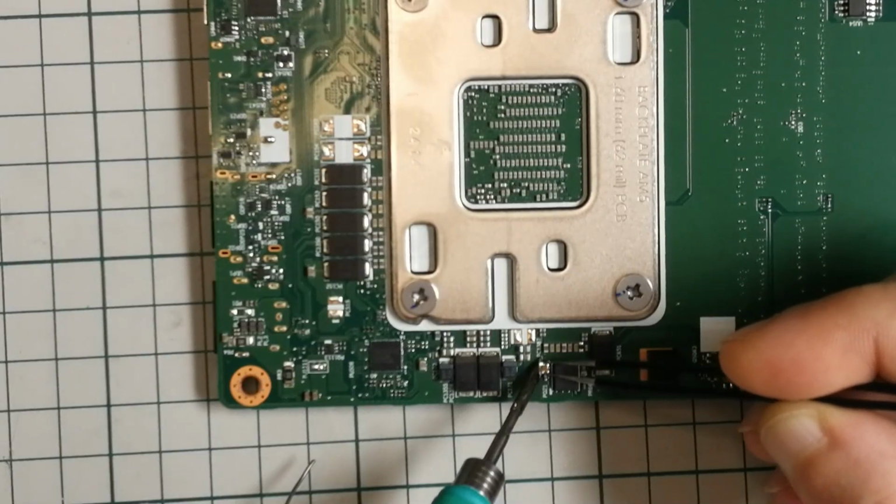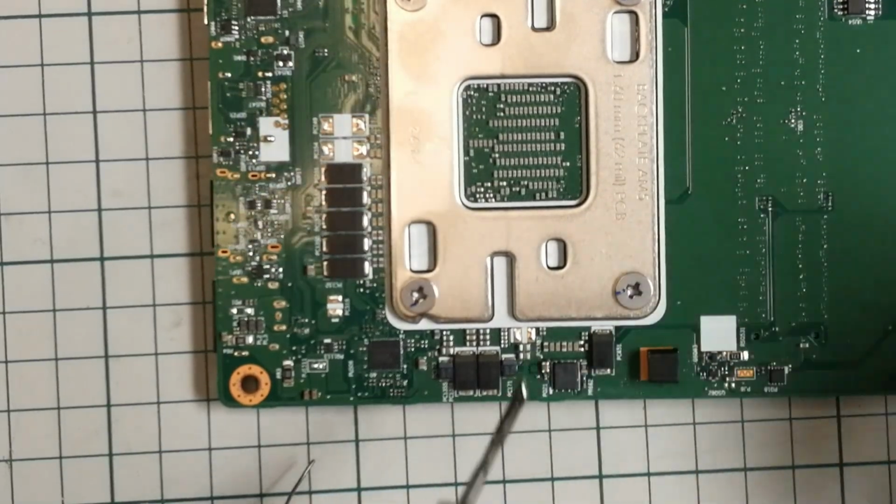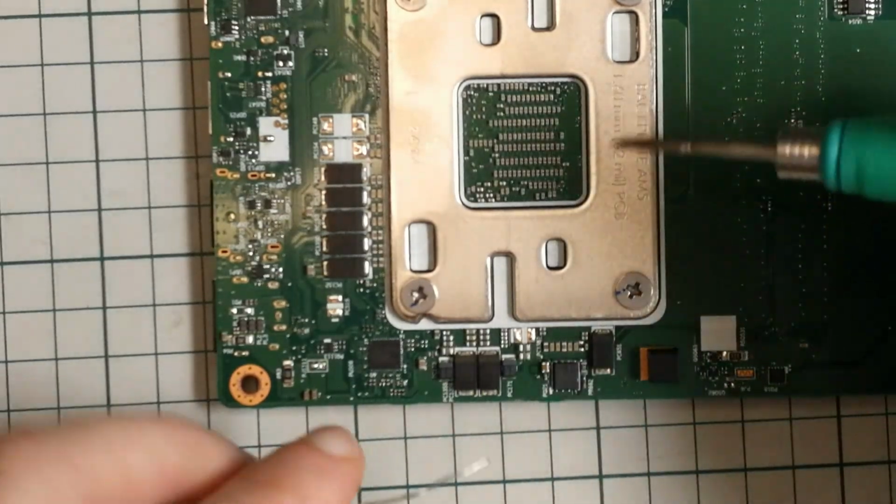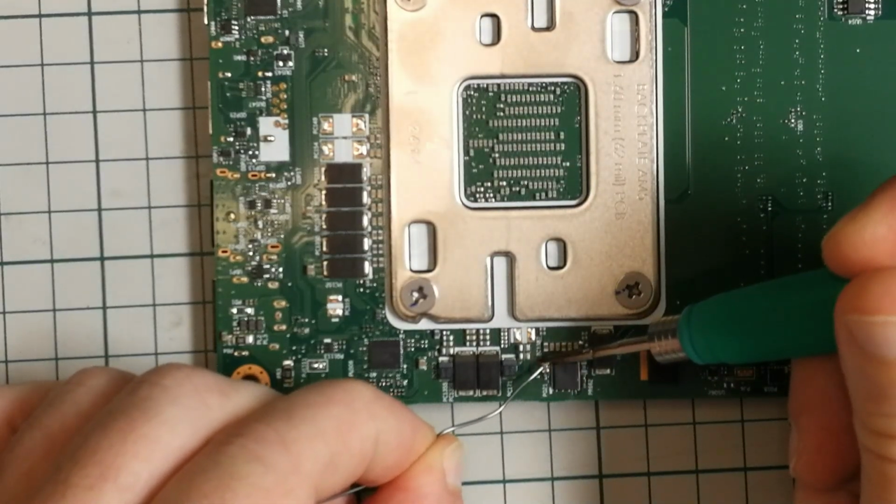Come on, buddy. No, it doesn't want to go out. It's not what I expected, actually. I just add a bit of fresh solder to this.